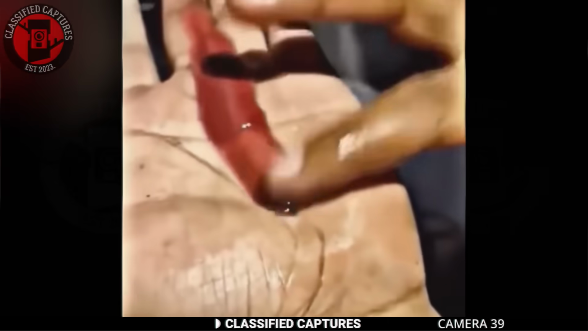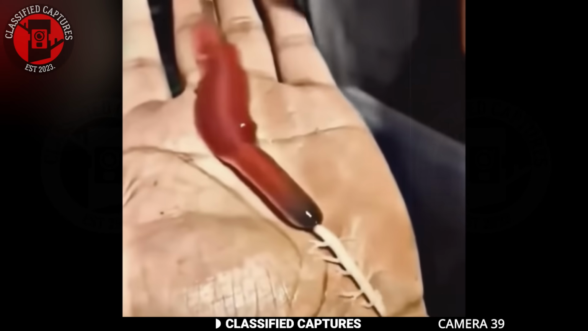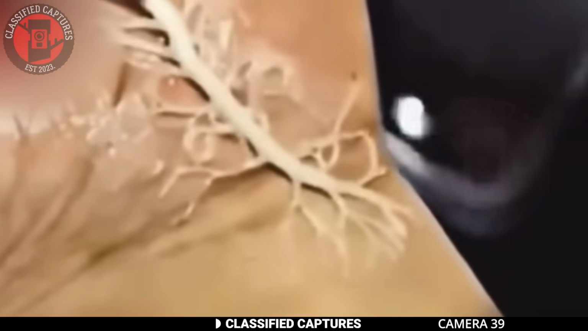This man saw this bizarre-looking worm and put it in his palm. As the man taps the creature, it responds by extending what appears to be a whitish root into the man's palm. This raises questions about what this creature could be.